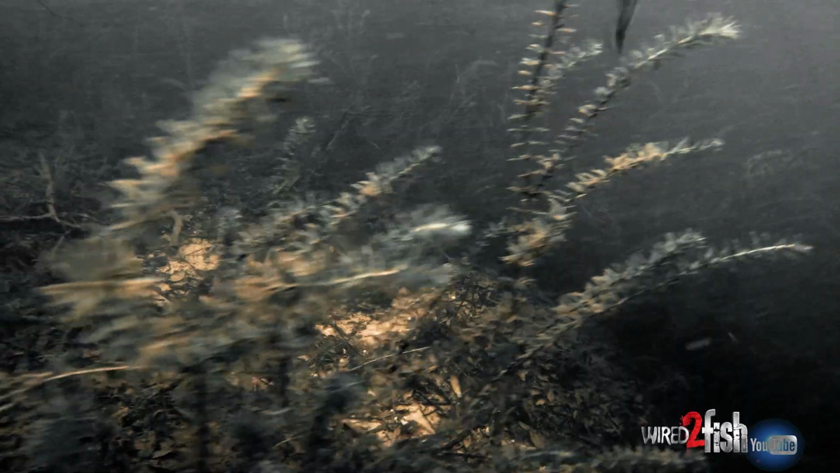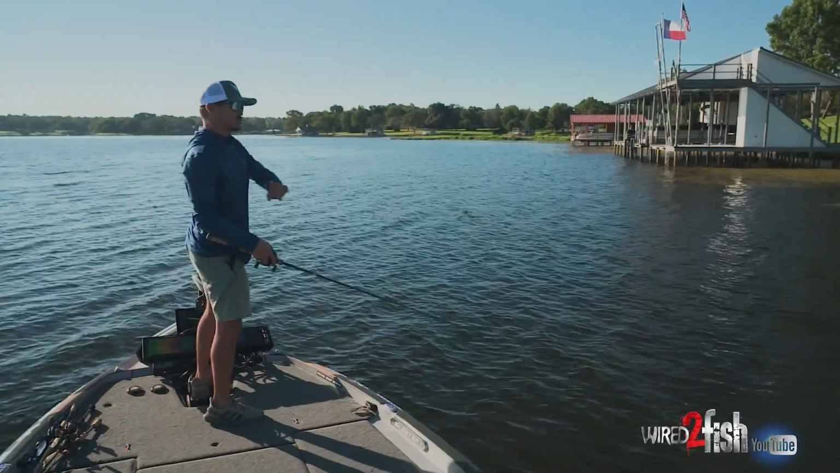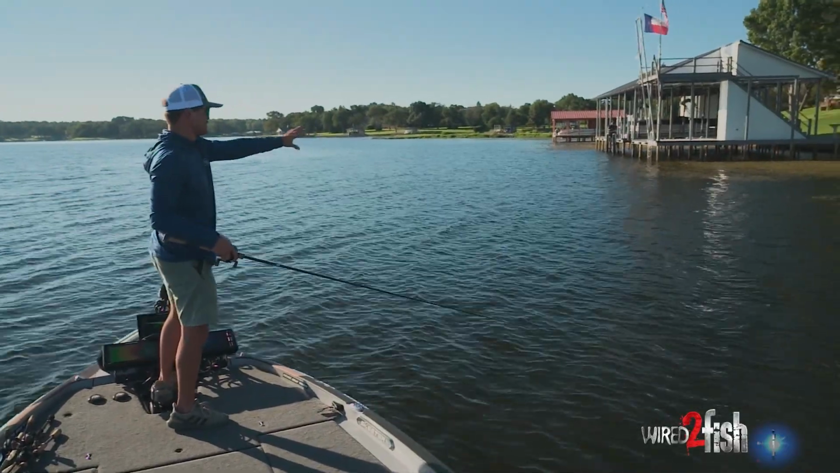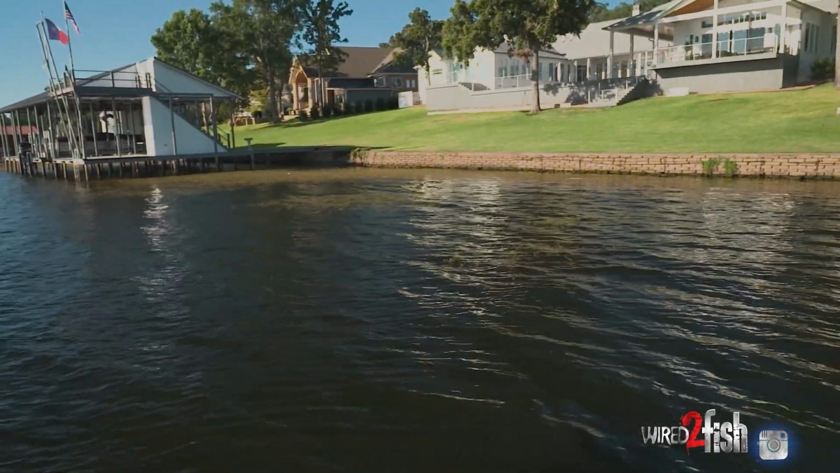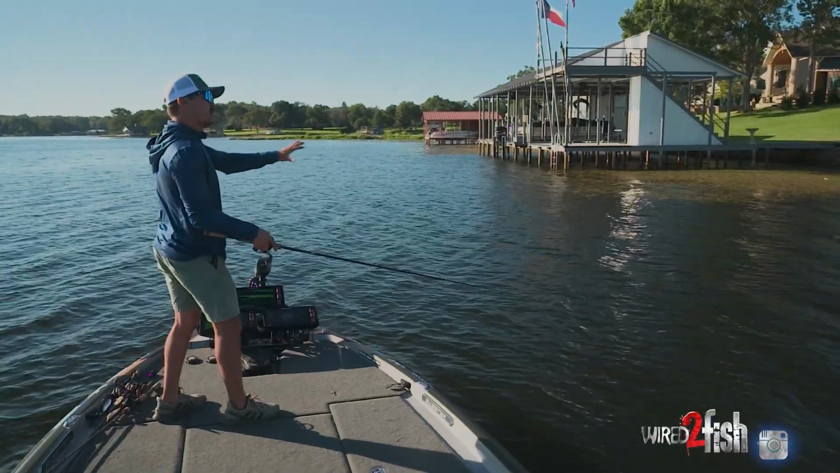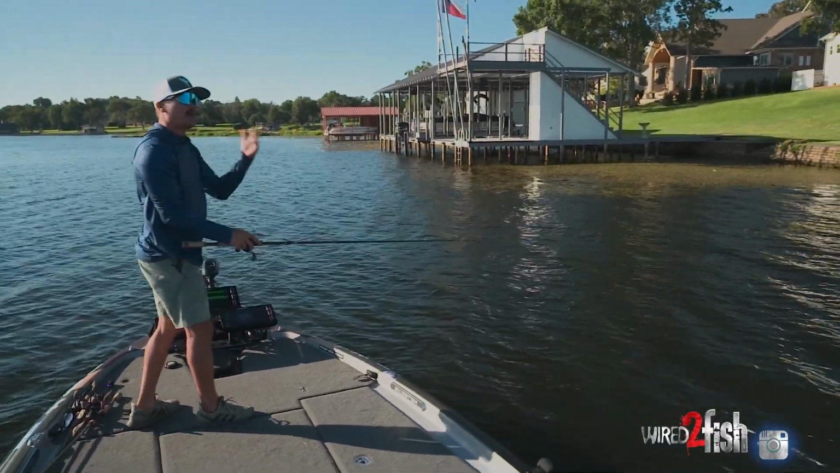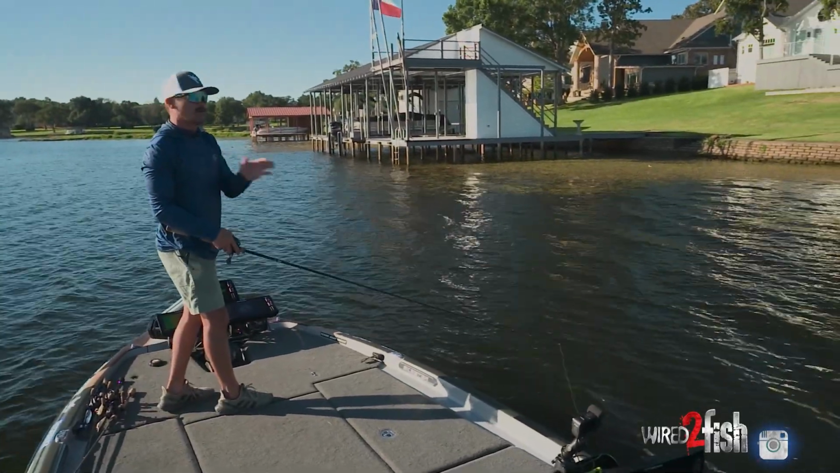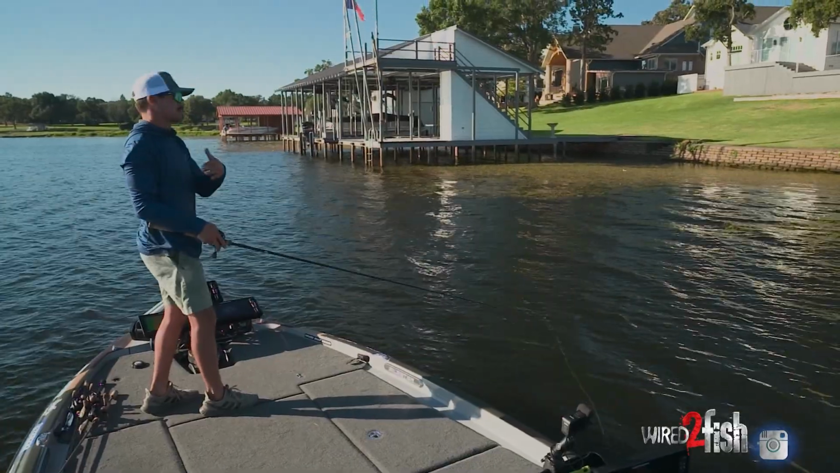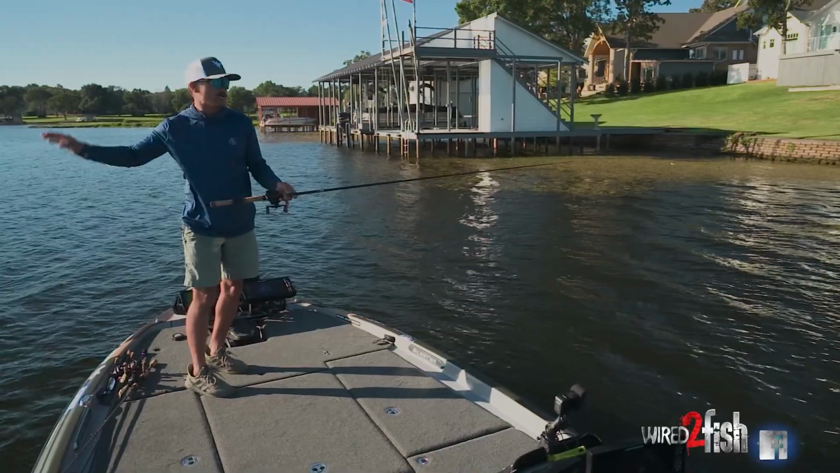Fish relating to grass really key in and relate to the holes in the grass. I'm going down this grassy bank here, and you could identify the holes with your eyes. I like to go out off the bank and find these exact holes in the grass. Oftentimes that's where some of your biggest fish will be all throughout the year, especially late in the season like we have today, where bait is moving in and around these holes out here.